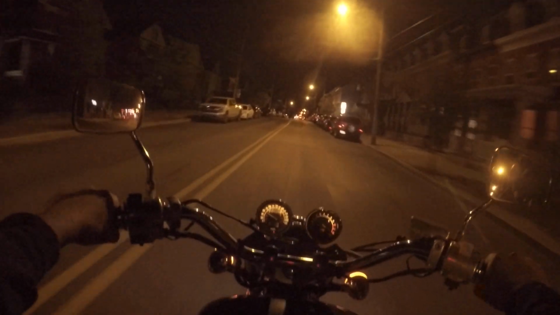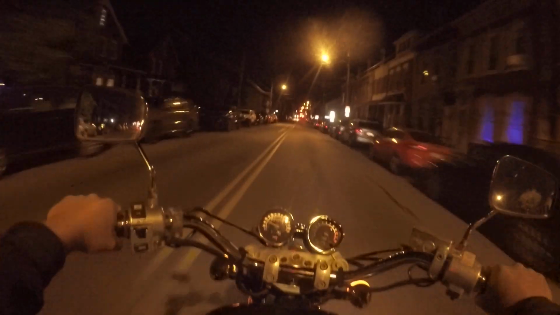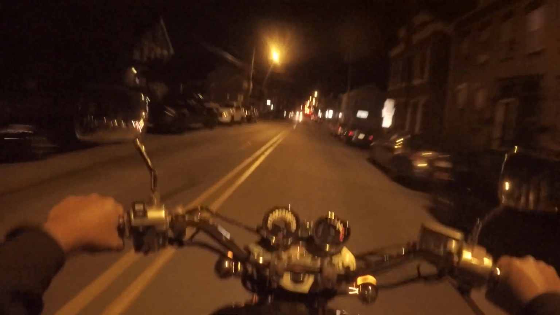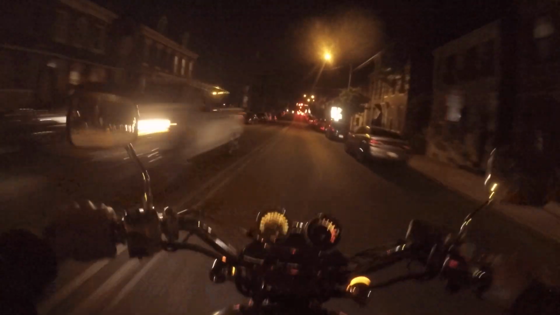This is still ticking a little bit. Ticking is not the right word, but it'll clear up, I think. If not, I gotta go in and clean some carb jets.